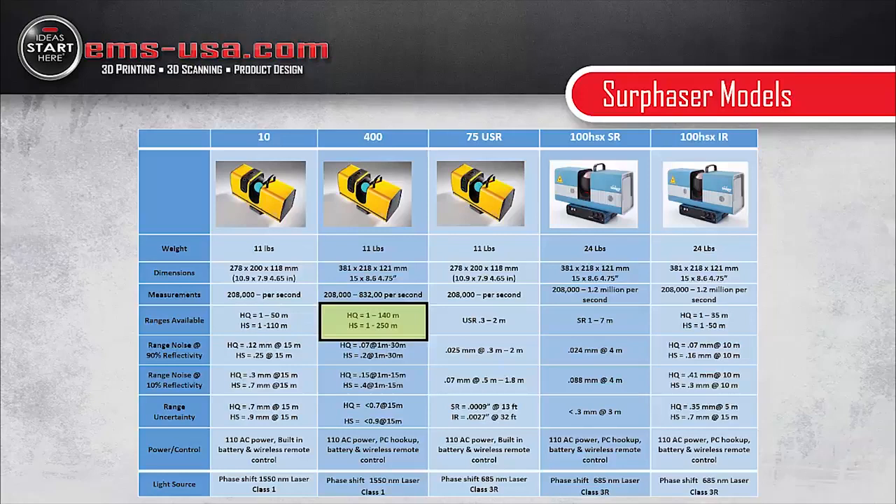The yellow systems all have an integrated color camera system, so they will scan in color. The blue, the 100 series, do have an add-on camera if color scanning is important to you.